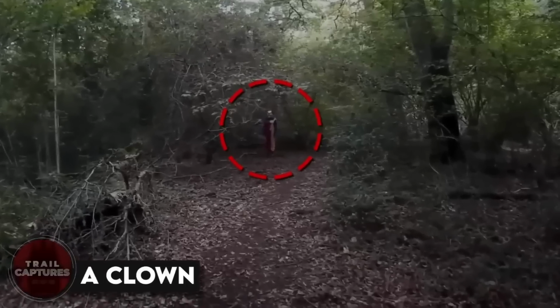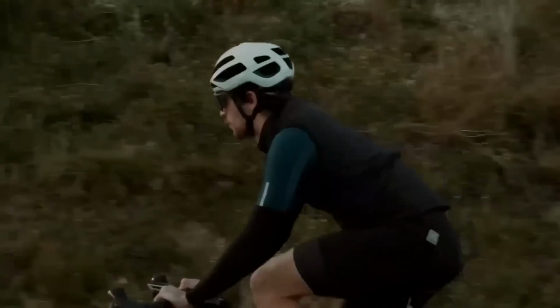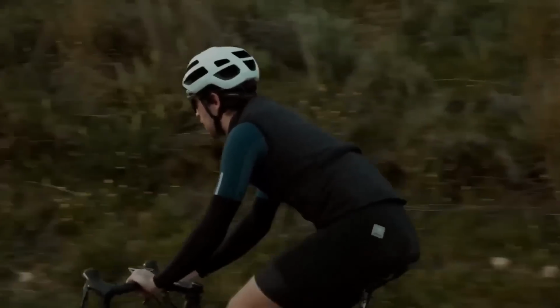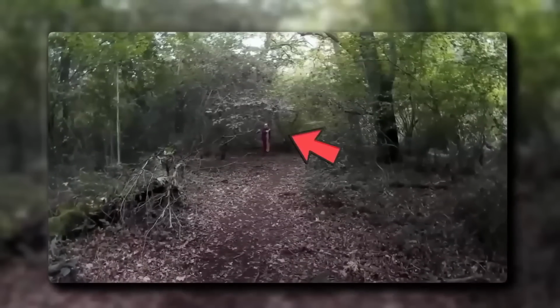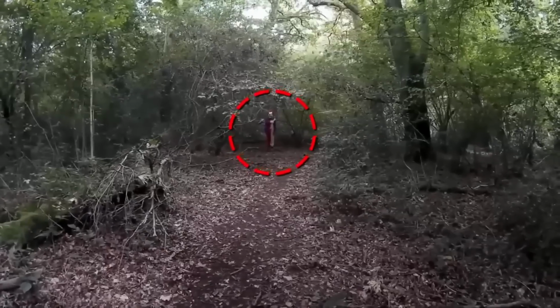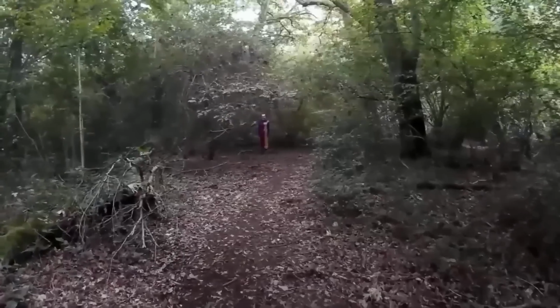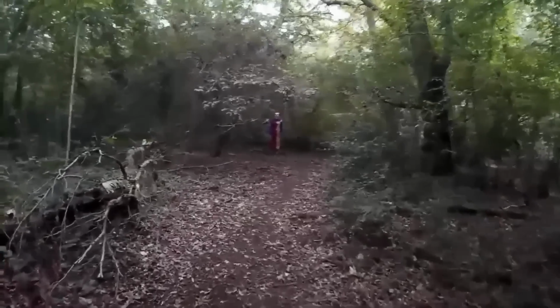A clown. This video was recorded in 2017 by a guy who was cycling in the woods. Now, the purpose behind this guy being there is unknown, but what he managed to capture is something way more interesting. A clown standing straight and emotionless in the middle of the woods. As the guy saw the clown at first, he tried going near him, but after a few seconds thought it was better to just get out of the place. The best decision, I say.